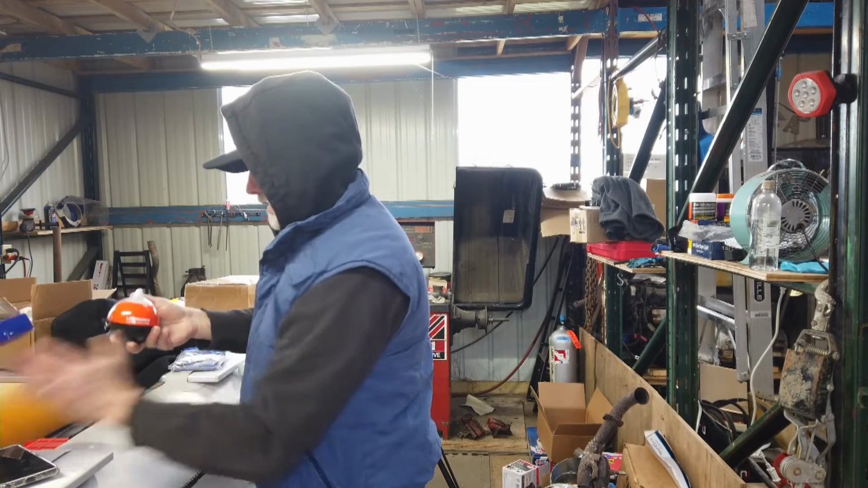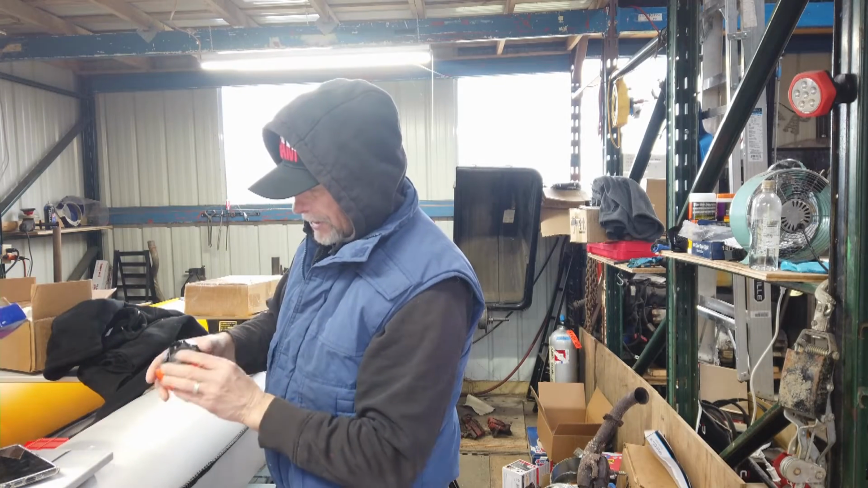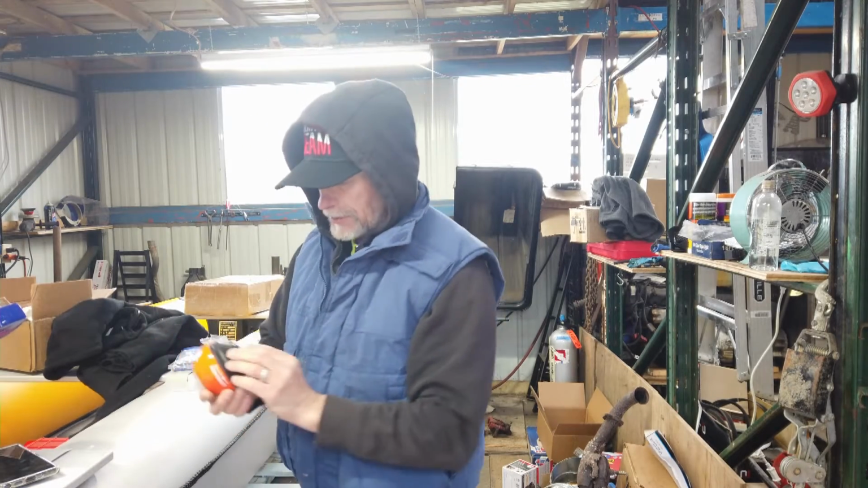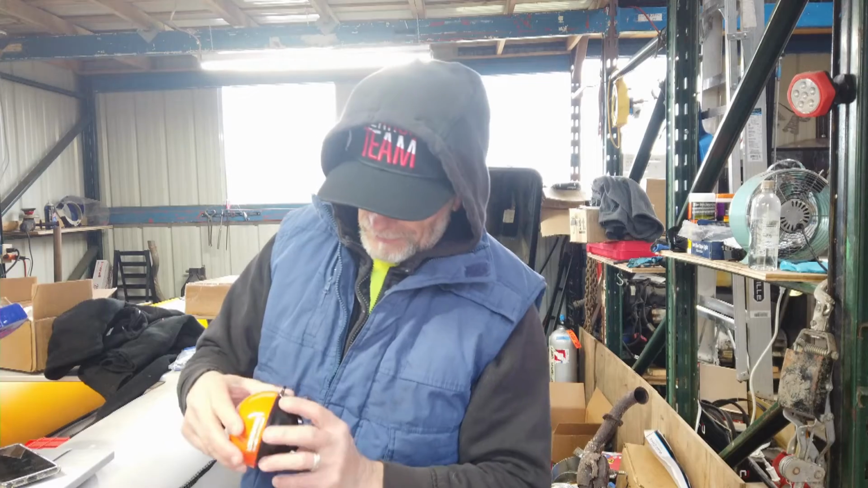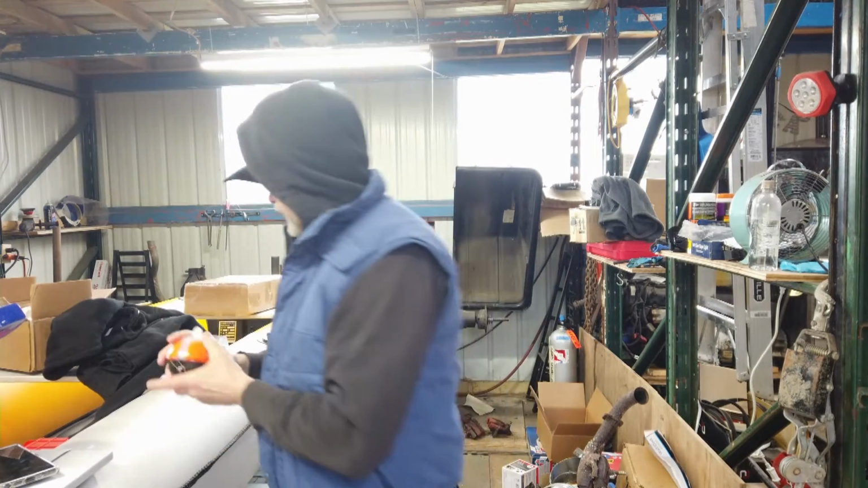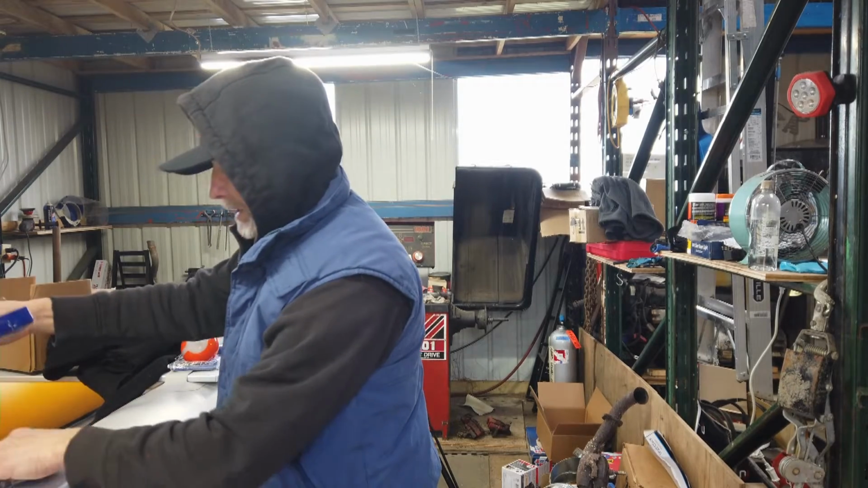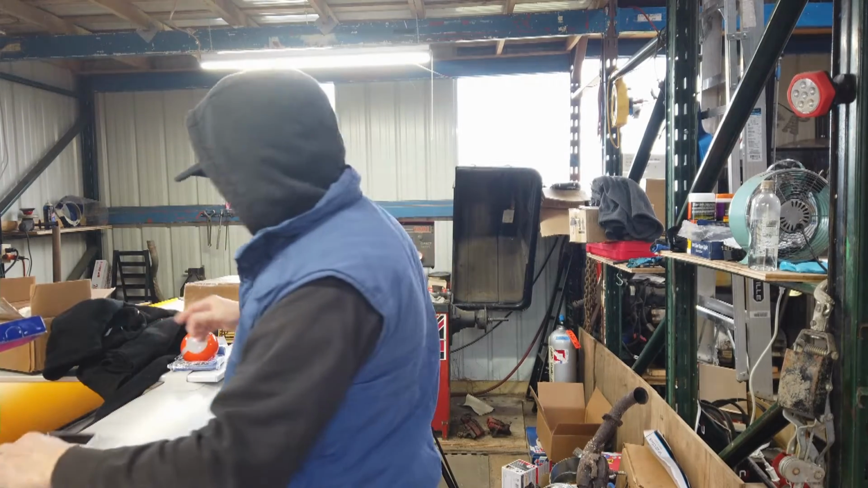And this is what we got. It says it's brand spanking new. It hasn't been put in the water. So I've got to set this up, charge it, and read the instructions, and then get it adapted to my phone.